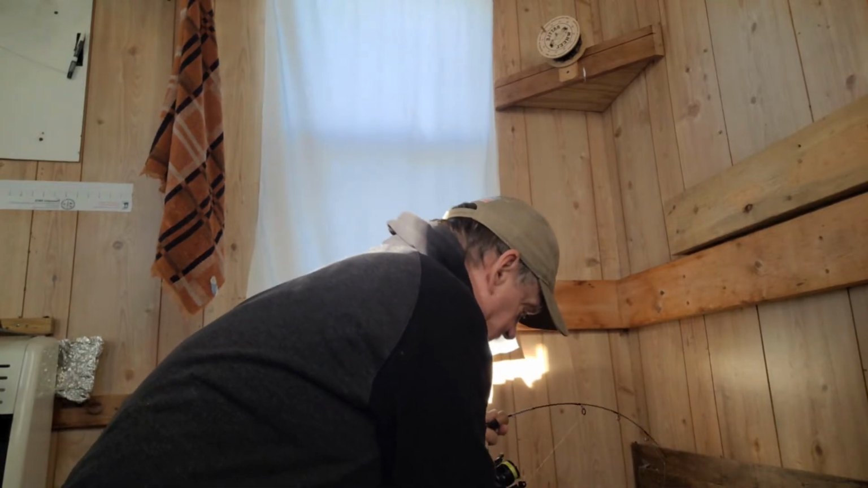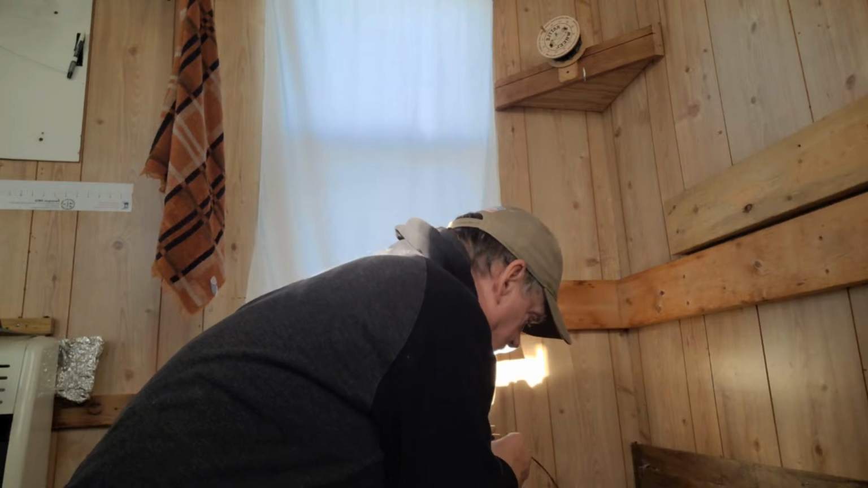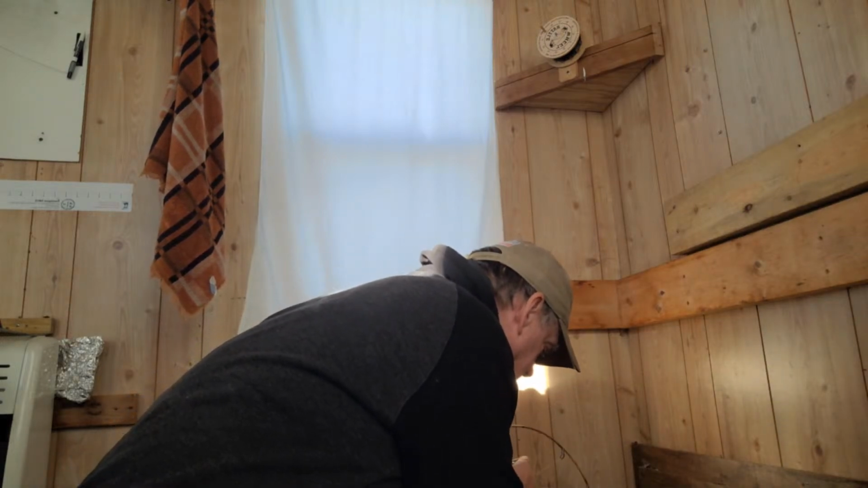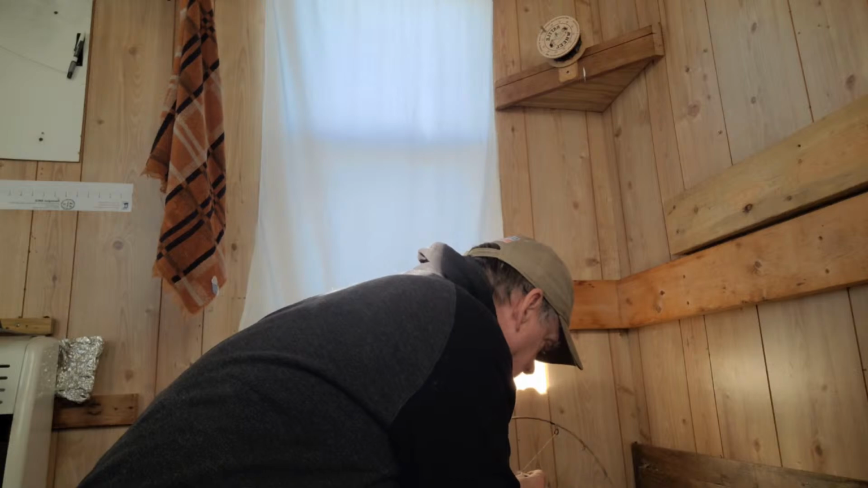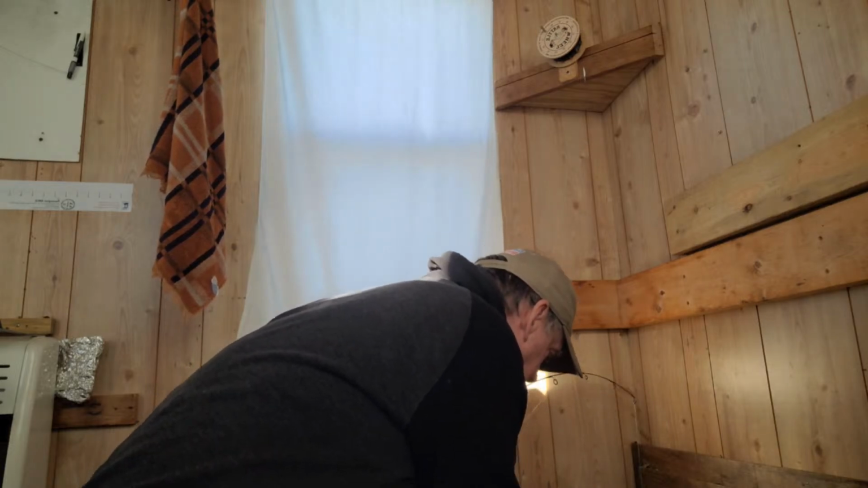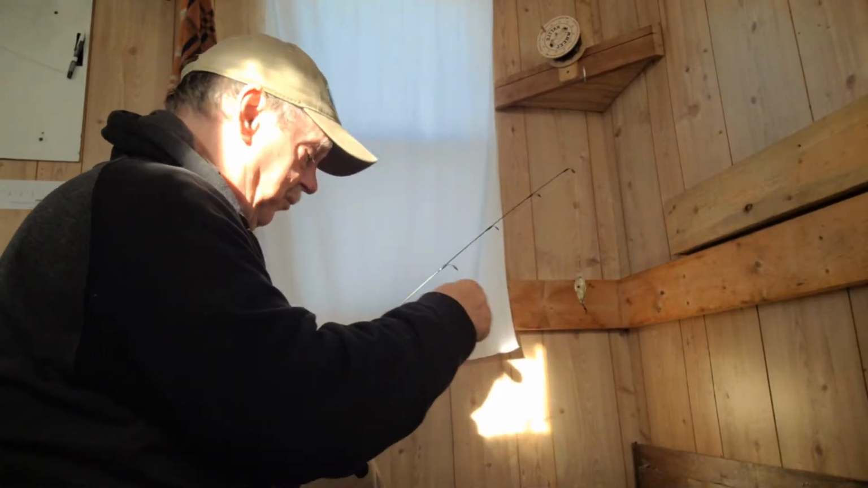This is good fish. Whoa. Oh, he's right underneath the hole. Look at that. That fish came off. Actually, it broke my line.